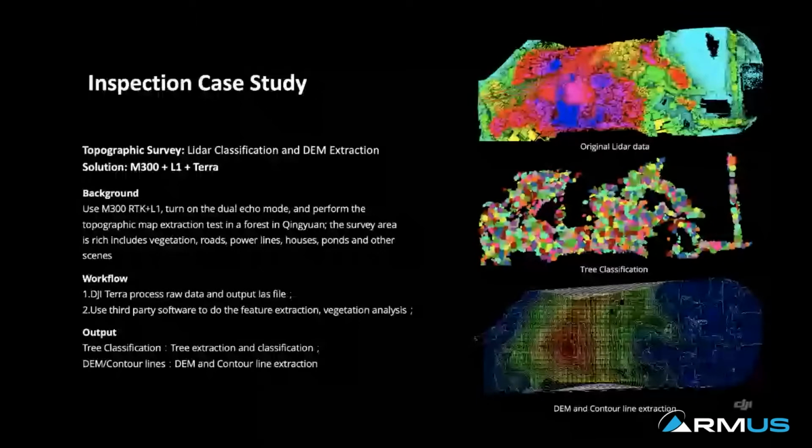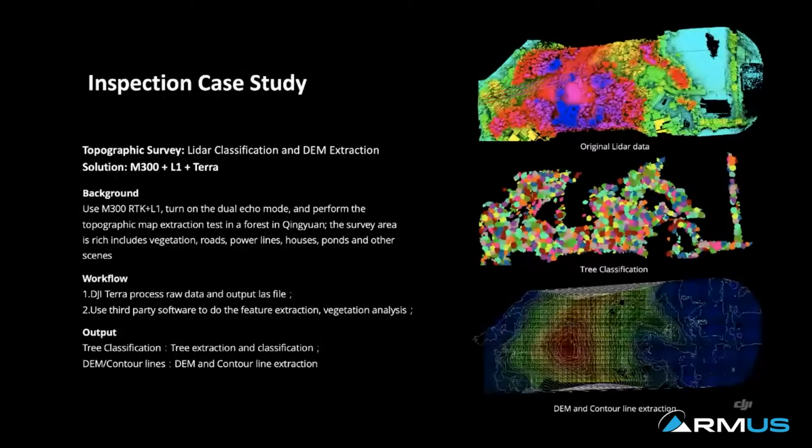Once you have the digital elevation model, you can generate more useful data, such as contour lines. There is software out there, and Terra outputs a digital elevation model as well. There are multiple third-party software packages that can do that automatically, and that process is getting a lot easier these days, especially with the new software on the market.